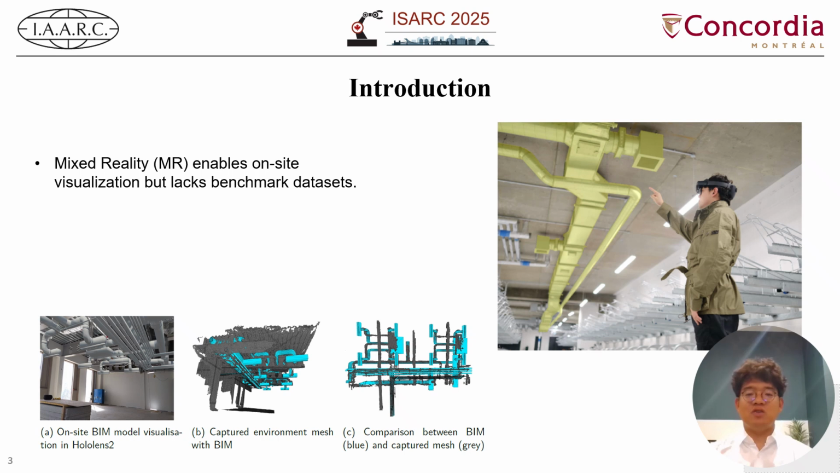However, despite its potential, there are major gaps. There is currently no benchmark dataset for evaluating or developing AI models on mixed reality captured data specifically for MEP inspection. This lack of data makes it hard to validate or compare different approaches, especially since mixed reality meshes are typically sparse and noisy compared to the laser scan.